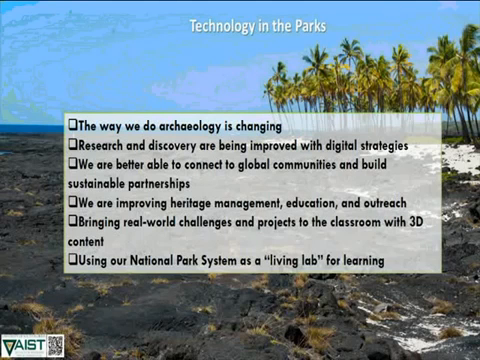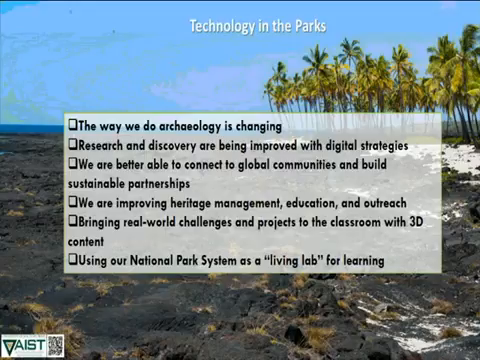So sort of in conclusion, I'm hoping that you'll have some questions. We're really seeing that archaeology is changing. Technology is really continuing to change, and we expect lots of new things coming in the coming years, and we're trying to showcase and stay ahead of that and showcase these things to the Park Service. We're really able to create and connect better to people in general and create better sustainable partnerships with the National Park Service through utilizing technology. We're really improving things like management, education, and outreach potential.